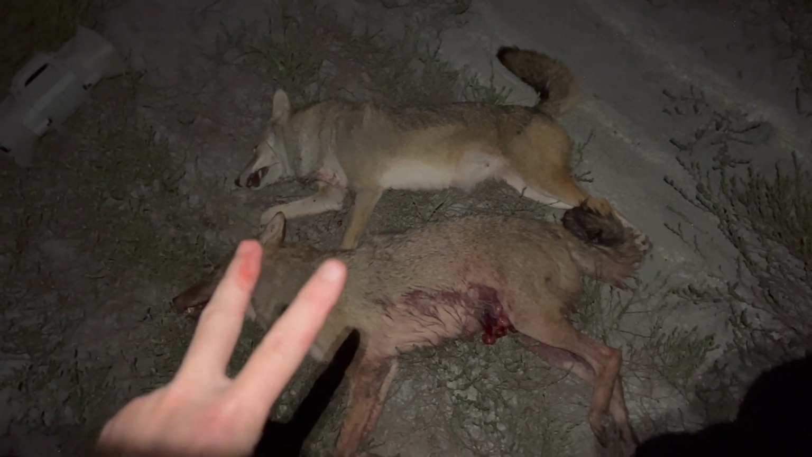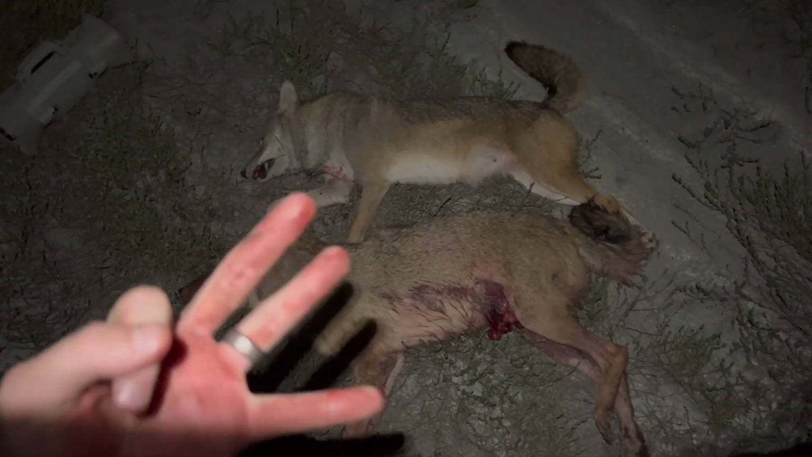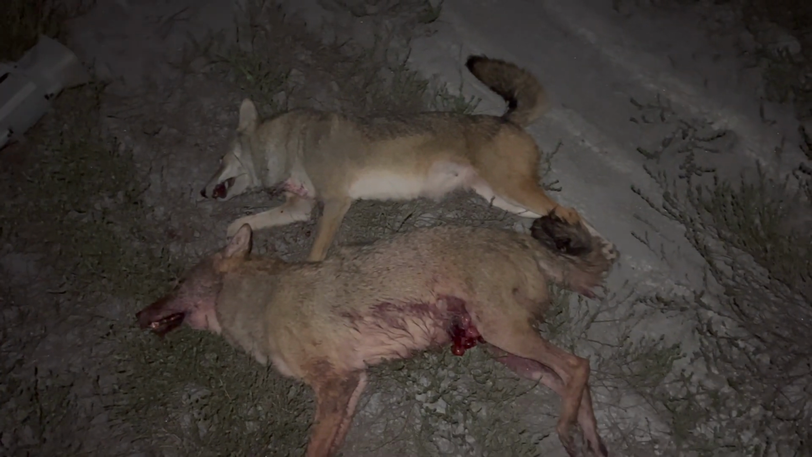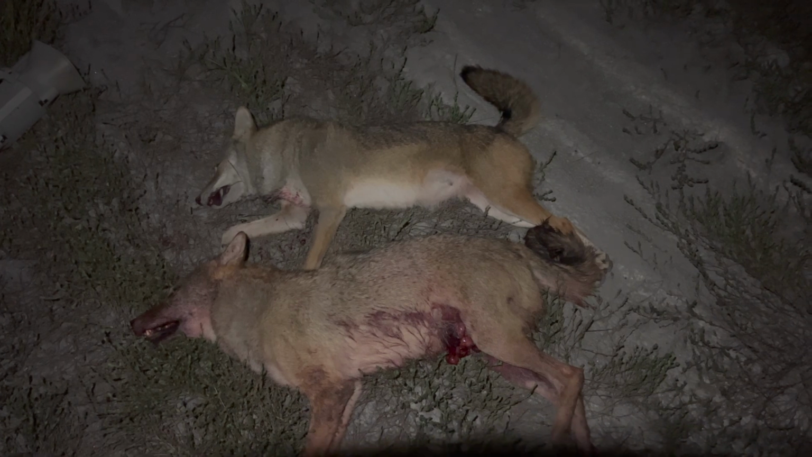You know where to set up, you know where they're at, and you know where they want to come from. You do those three things, you can get them killed. But what an awesome way to get two dogs down. Let's get these bad boys loaded up in the Tundra, and let's go have some fun.